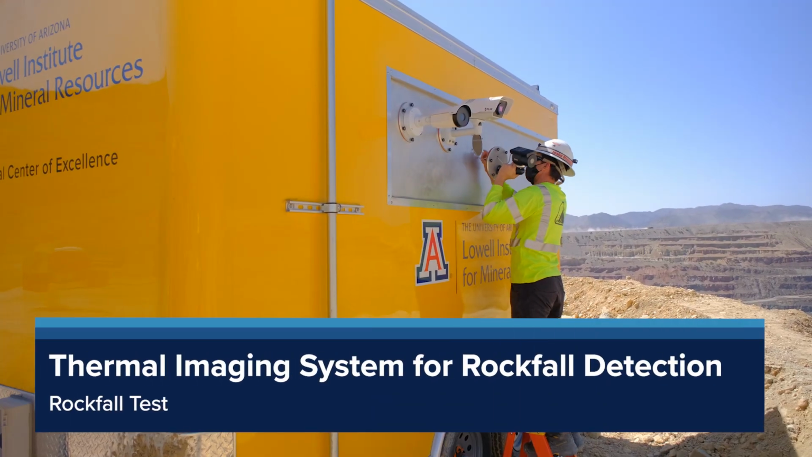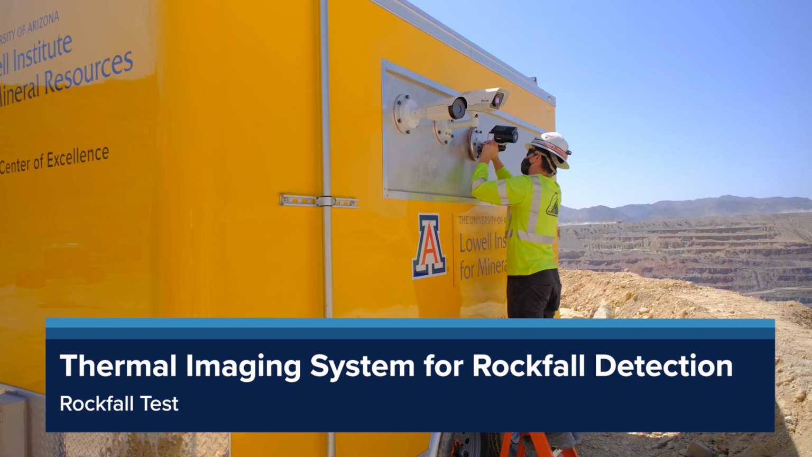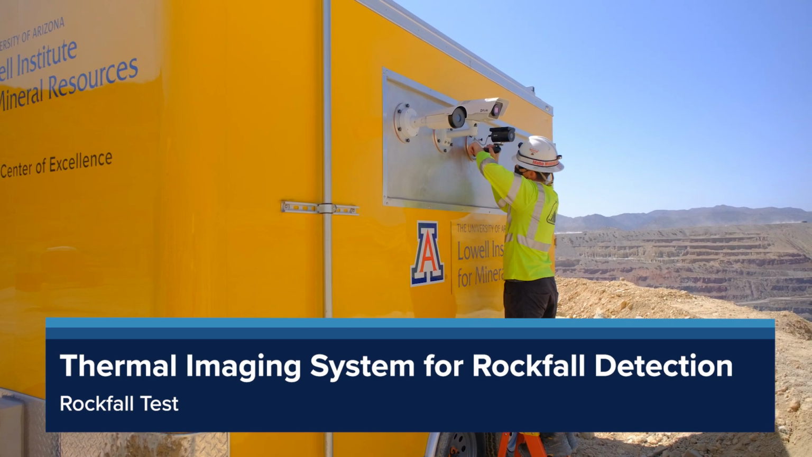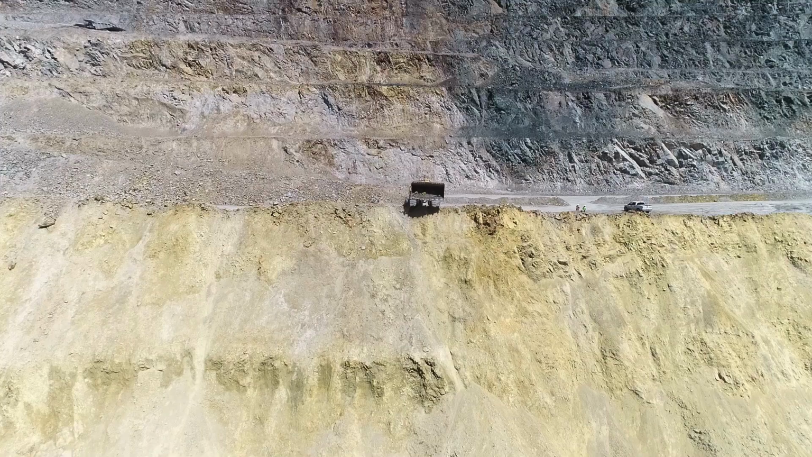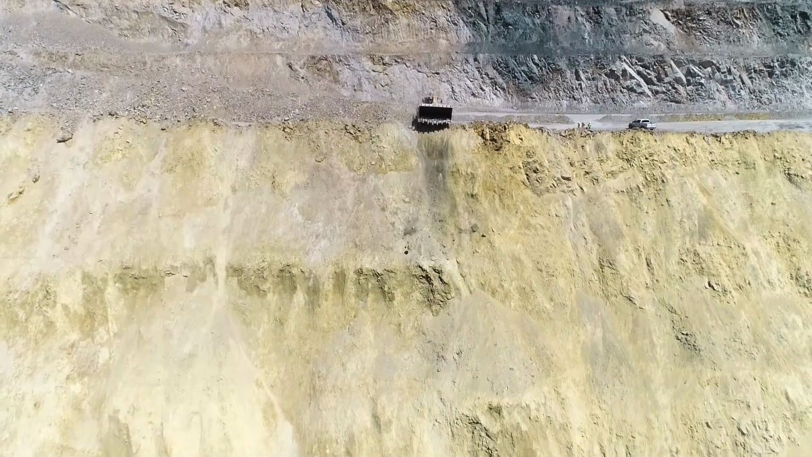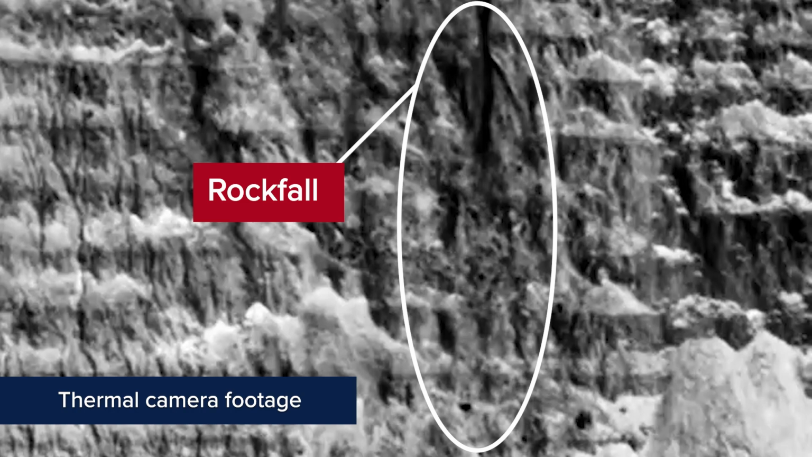I'm a geological engineer. Today we're running a rockfall test with the thermal imaging system for rockfall detection. It's a system that we have 4 cameras on board. 3 of the cameras we're testing today. And we're going to roll rocks down a 900-foot high slope, and we're going to observe what we see from the thermal cameras and if we're able to detect the rock falls and what they look like on thermal imagery.